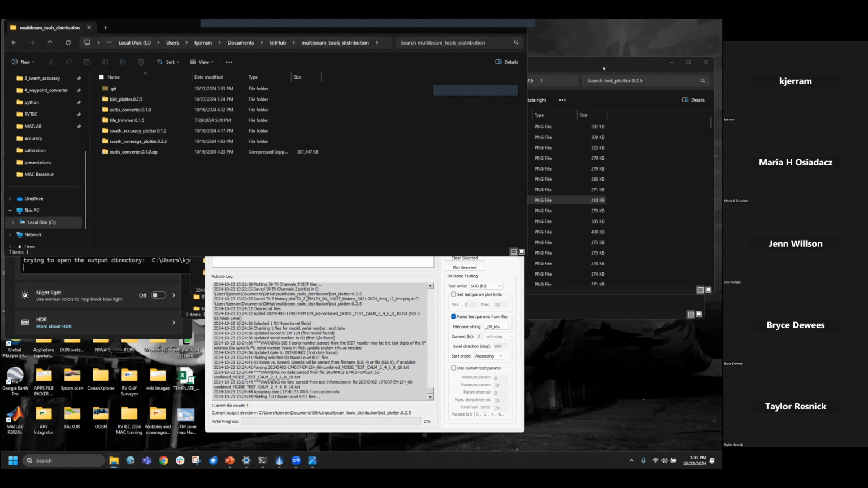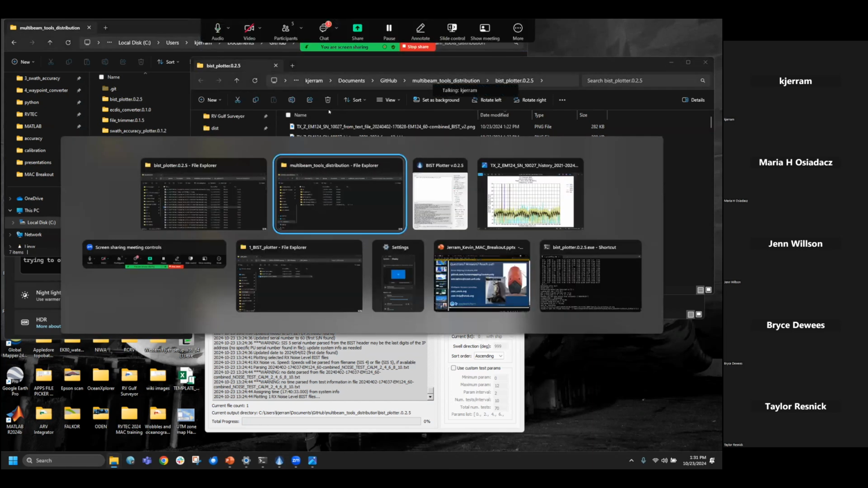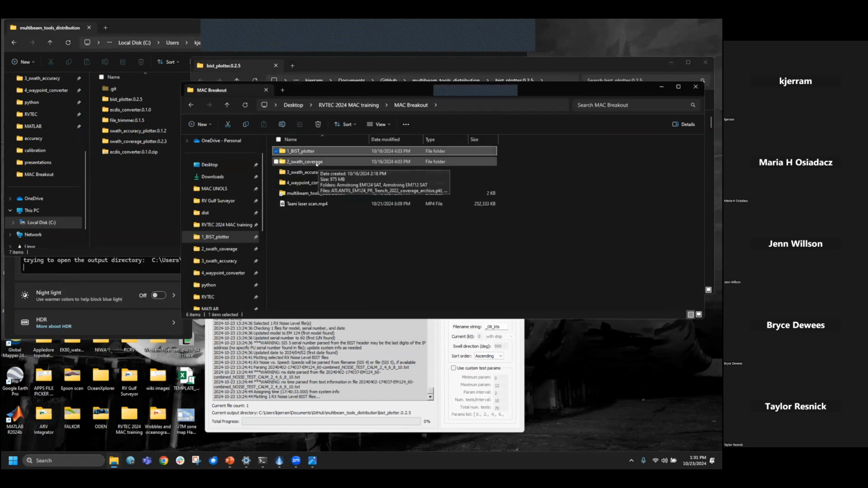Any other questions on BIST plotting before we go on? I just want to kind of go to some of the other tools as well. Okay. After you establish that your vessel's quiet, or if it wasn't quiet, you fixed the noise issues or at least identified a survey speed that works well, you can start looking at other indicators of multibeam happiness.